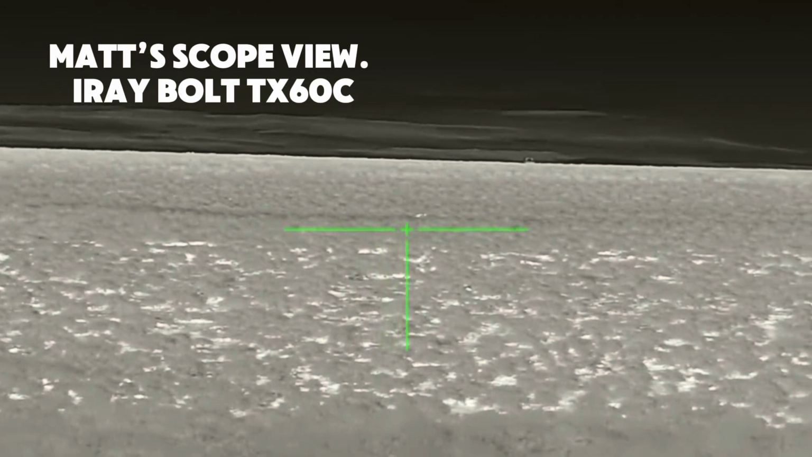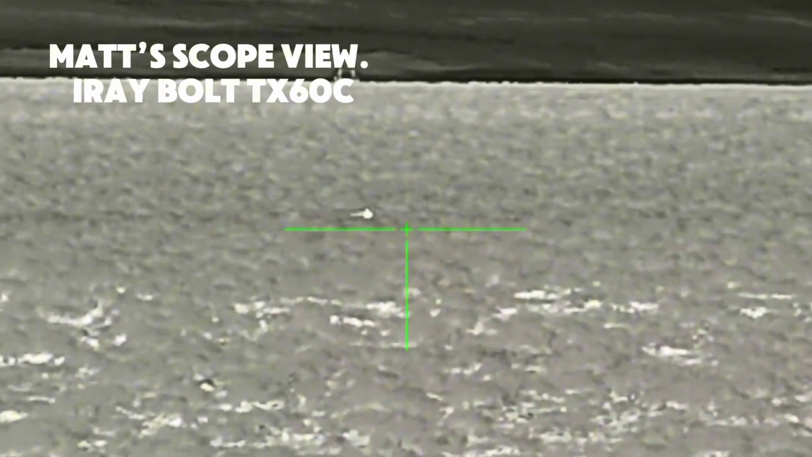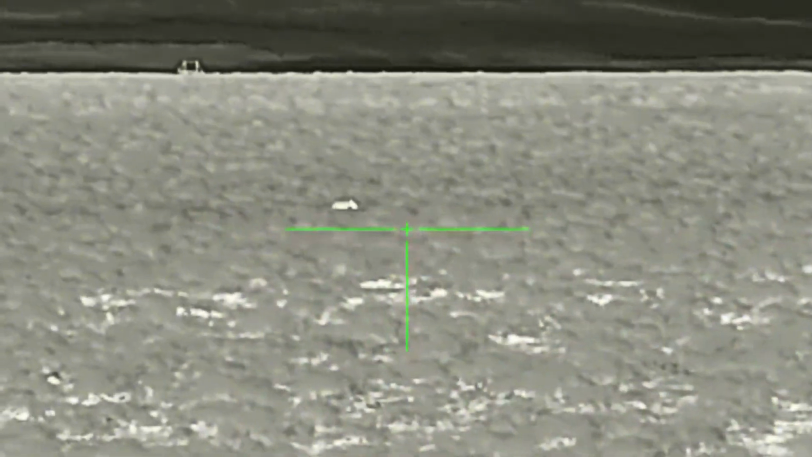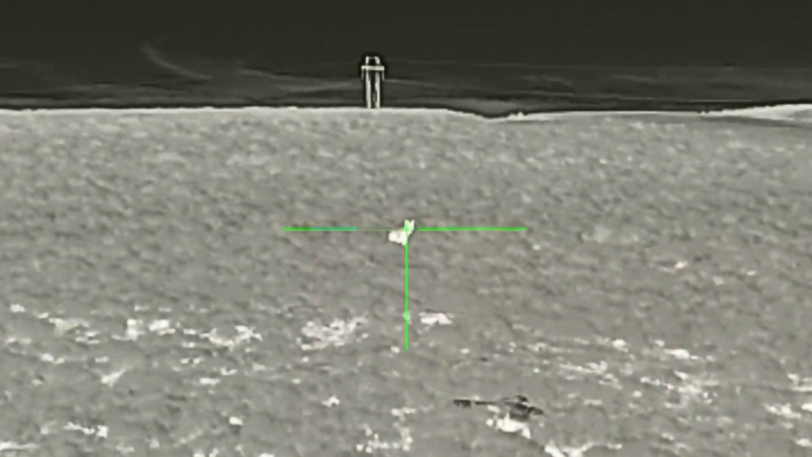So far, this night had become one of our best nights for quite a while. On this next stand, it was my turn to shoot again, and almost immediately we saw a coyote coming in from the distance. He was working his way in pretty slow. I decided to watch him for a minute, and when he gets a little closer, take a shot.